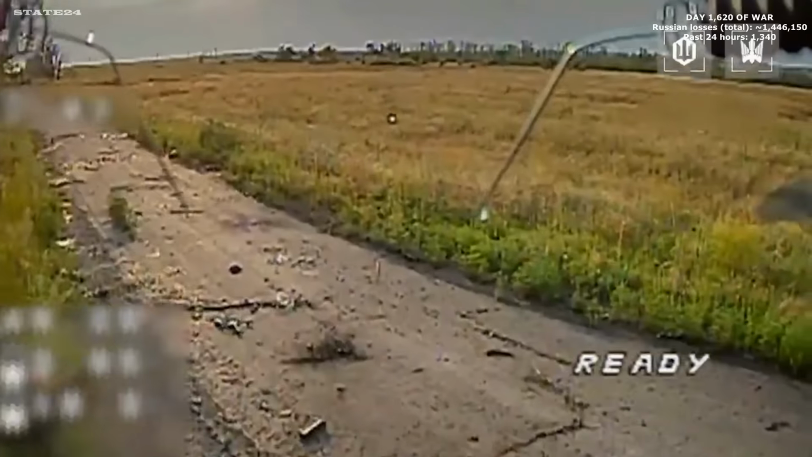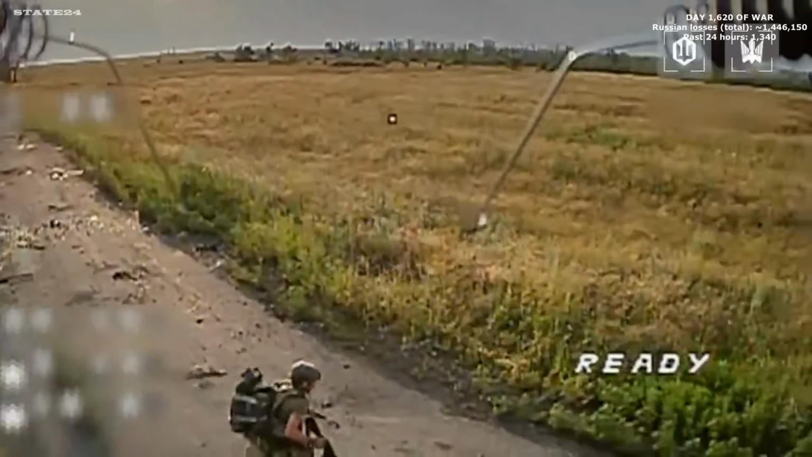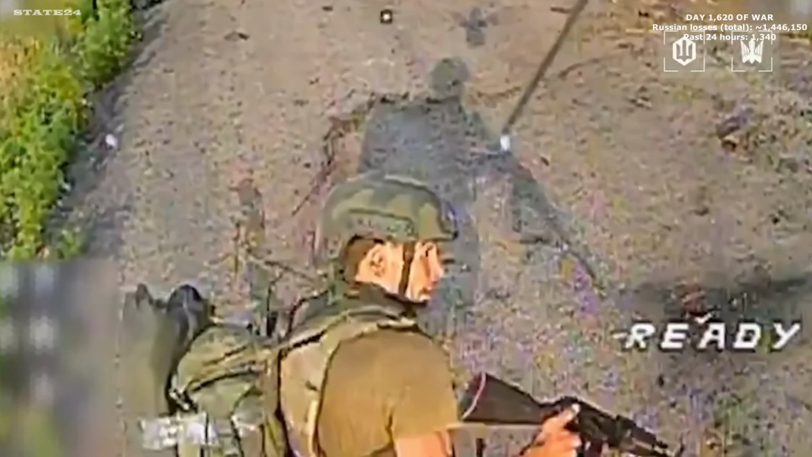Weapon in hand, the instinct is to raise it and fire. The drone doesn't give him the moment to find the right position. It closes in before a single shot gets off and finds him exactly where he stood.